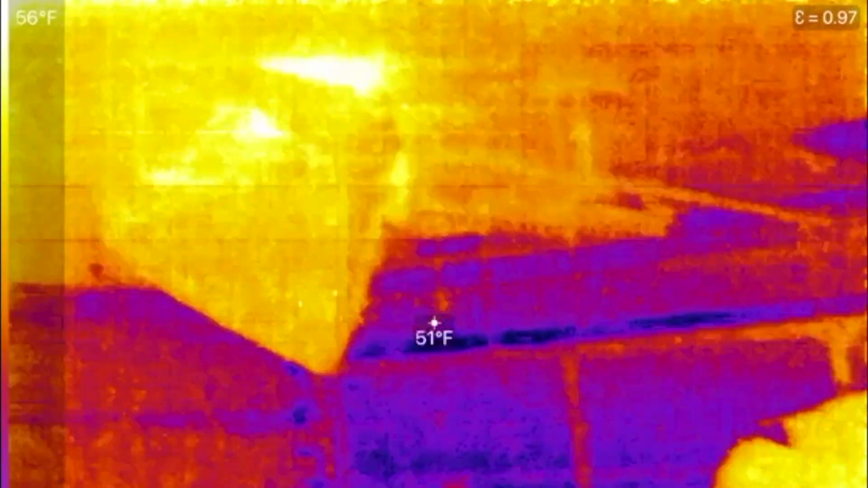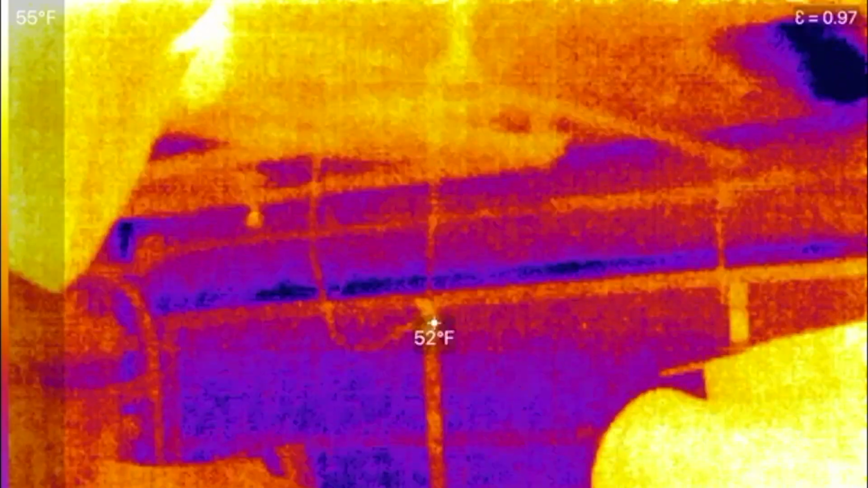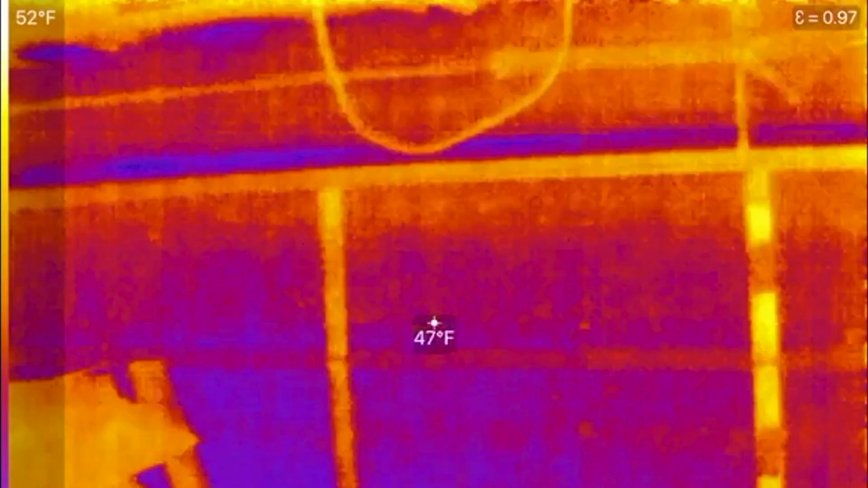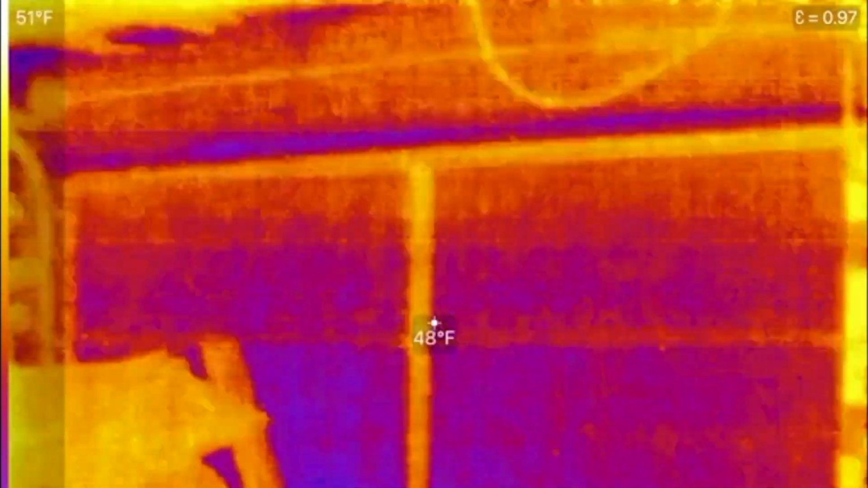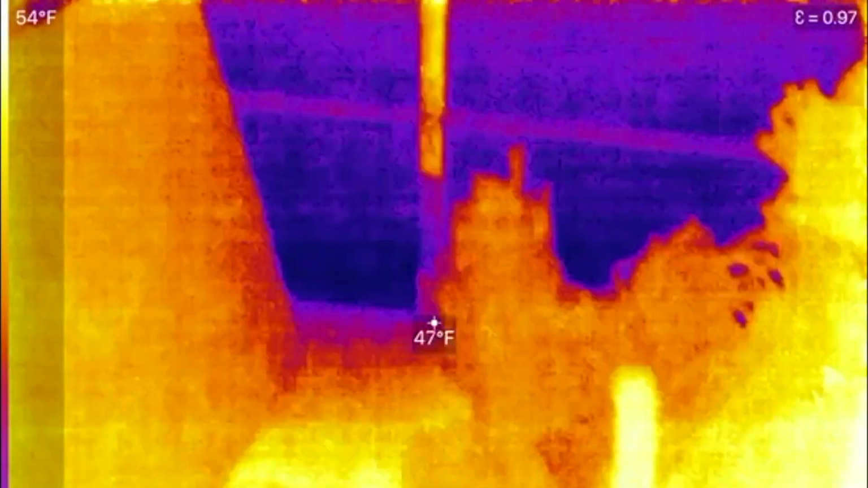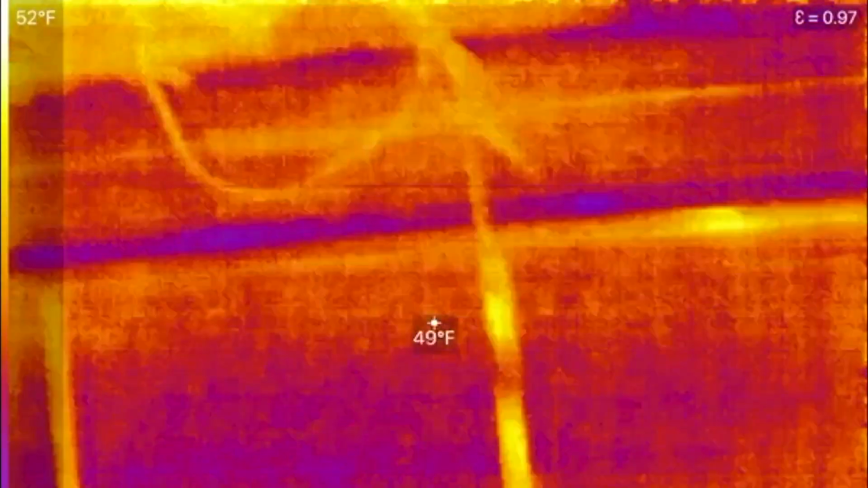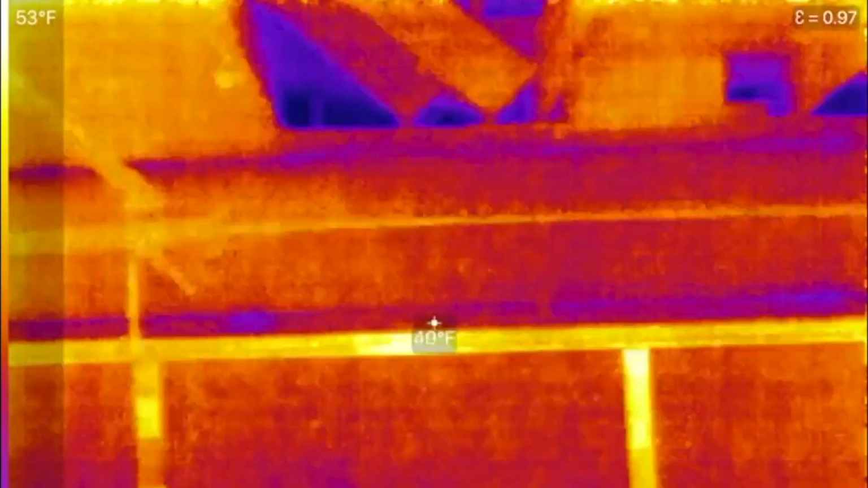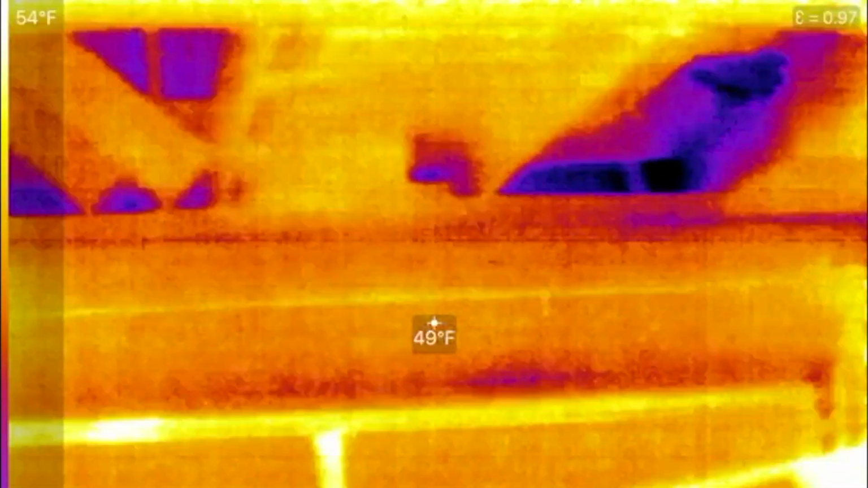Steven here. Is it worth insulating my garage door? This is a pretty chilly morning. It's about 35 degrees outside, and it's somewhere around 50 degrees inside. Around the door, it's anywhere between 40 to 45 degrees.